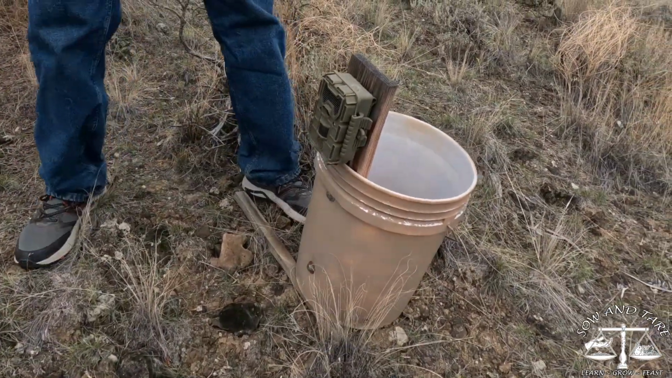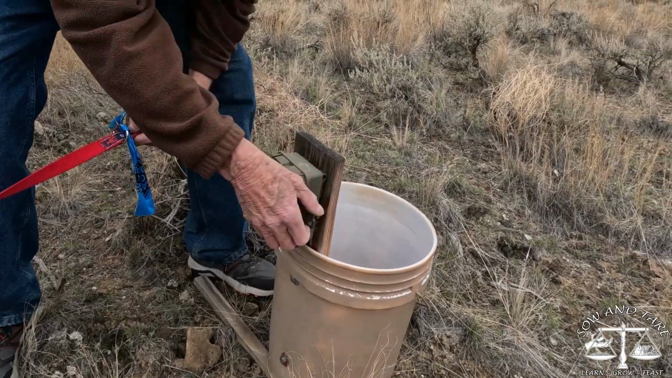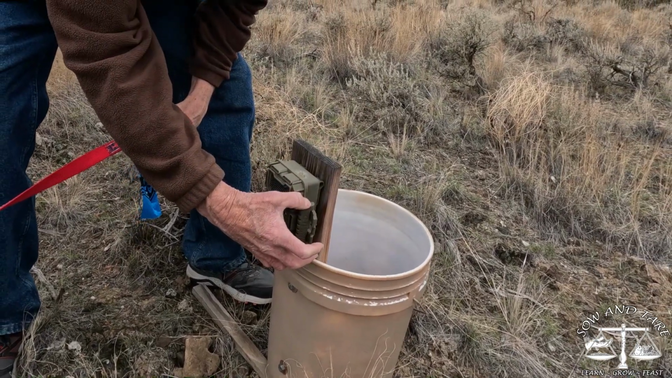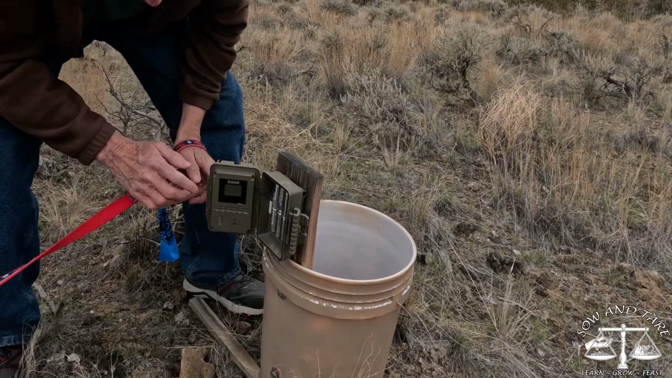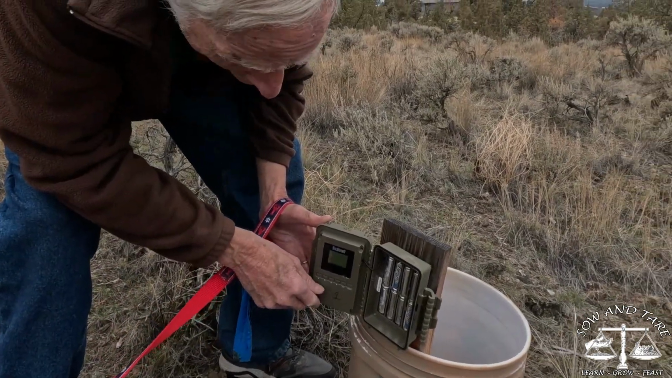So these are Bushnell. They're pretty popular in hunting and all that. I have the waterproof one. Yep, waterproof. It has 8 batteries inside. So yeah, I turn it off here.